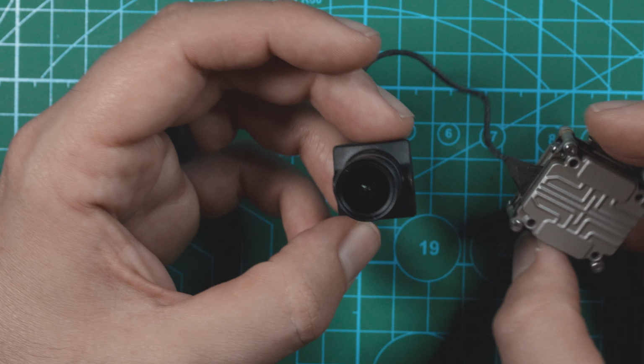So a couple specs on this thing. The camera has a resolution of 1280 by 720 at 60 FPS, and it has a field of view of 125 degrees, which is actually probably the most narrow field of view that I have tried out on a digital setup. The camera measures 19 by 19 and is pretty much the same size as the Wasp or Polar cameras. Something else that I gotta note is this camera is only black and white, so you can't get a color image out of this camera.